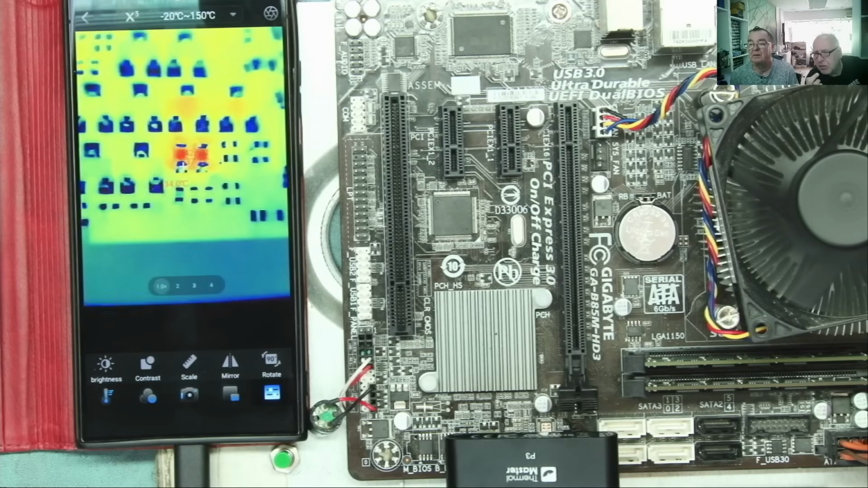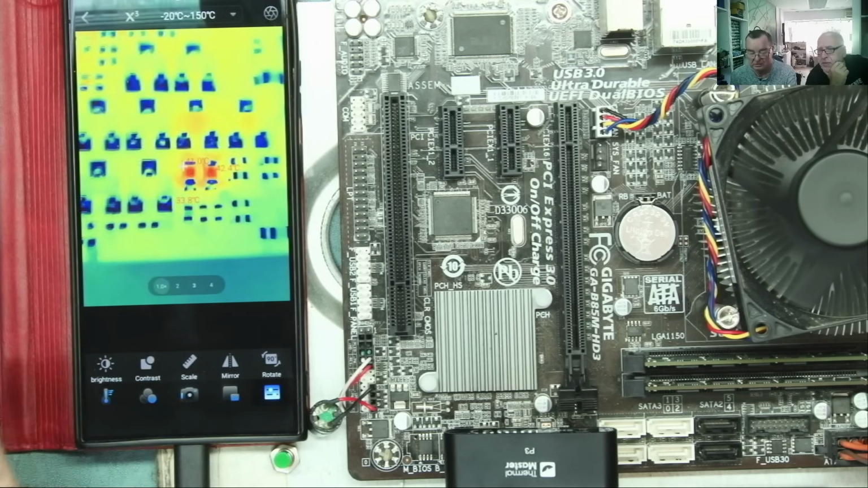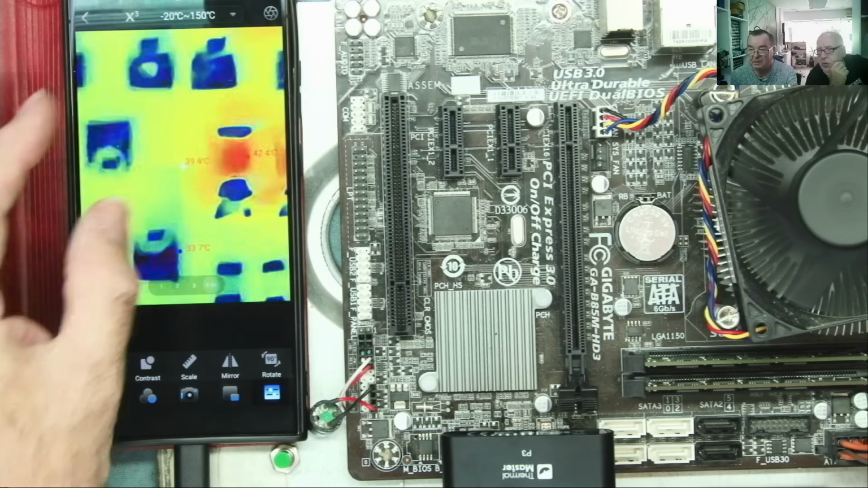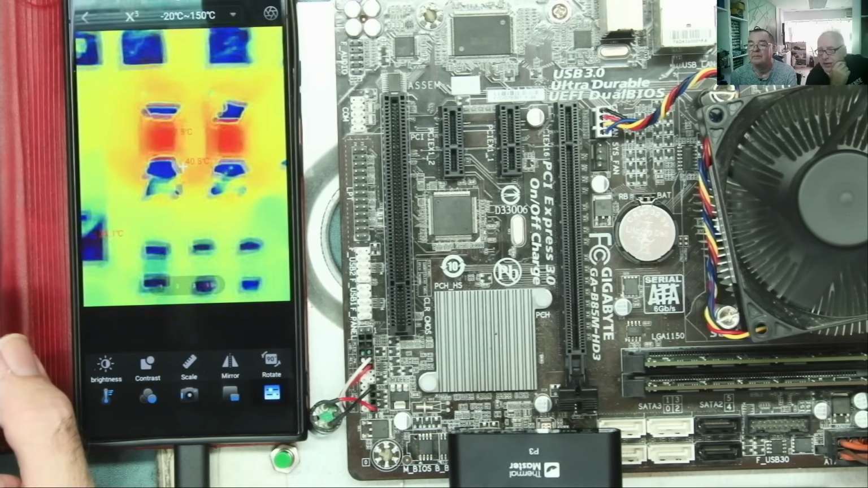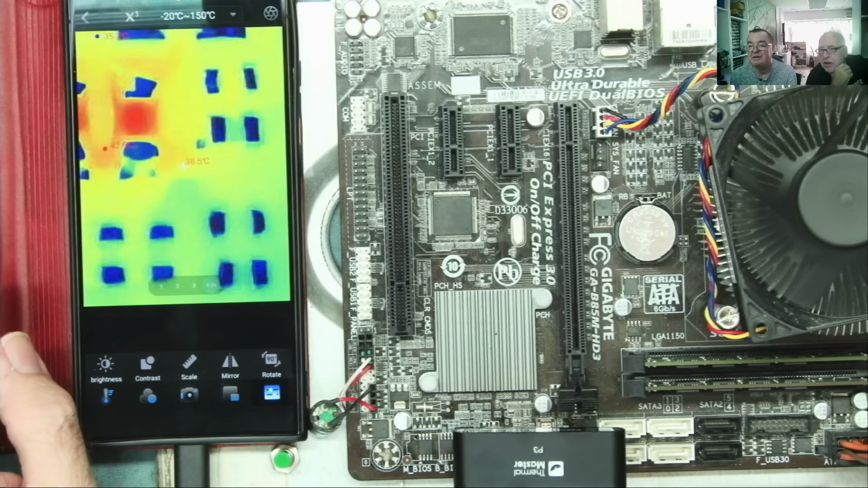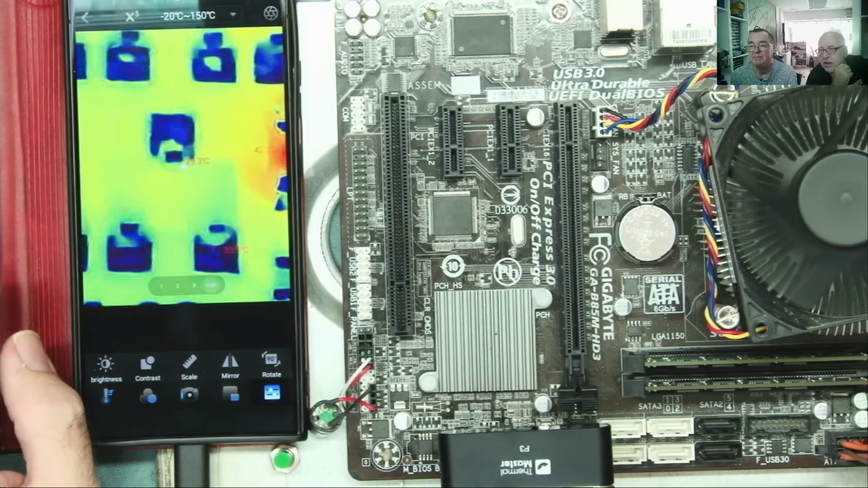Is this a magnification on there? Yeah, so this is just using the lens. This is not using any zoom. Ooh, this is with zoom. Heck, man. That's nice. It's very difficult to hold the camera still at this magnification. Yeah, I believe you. But yeah, we can really zoom in on that stuff.